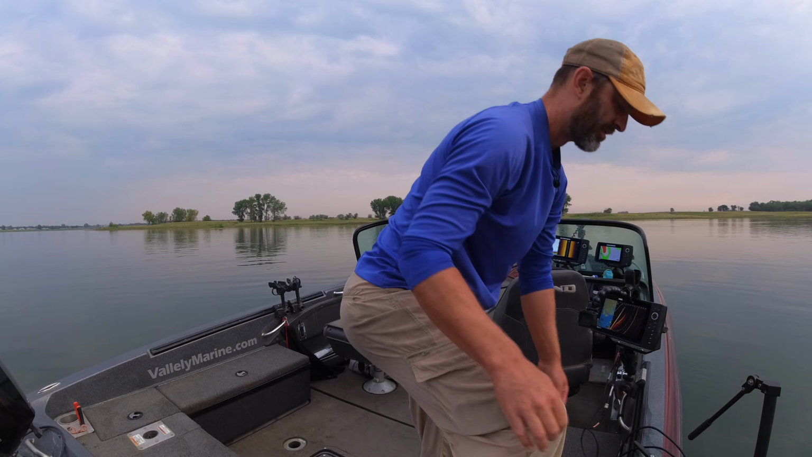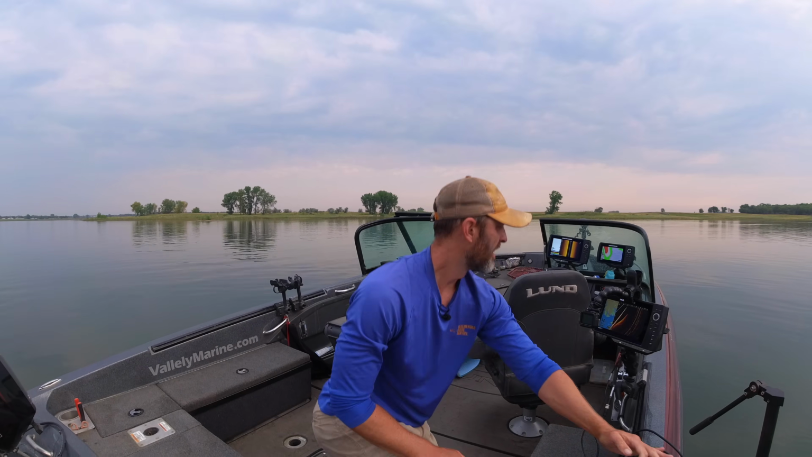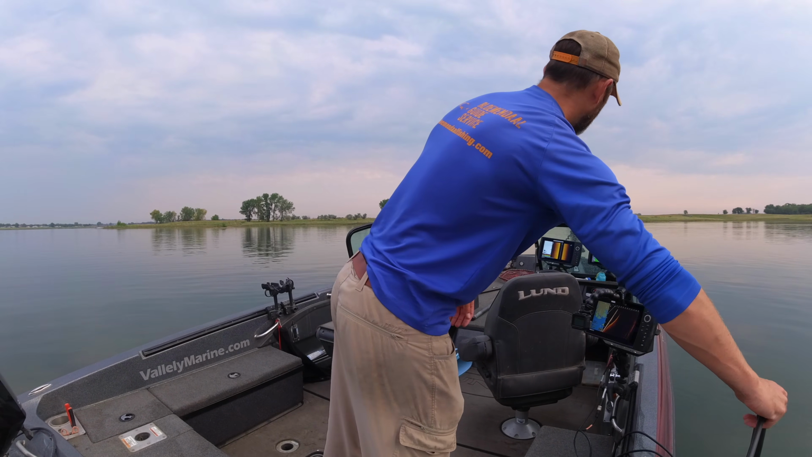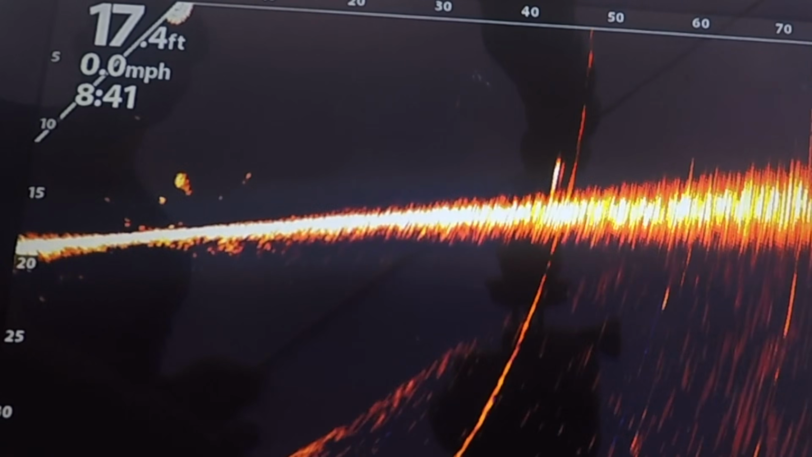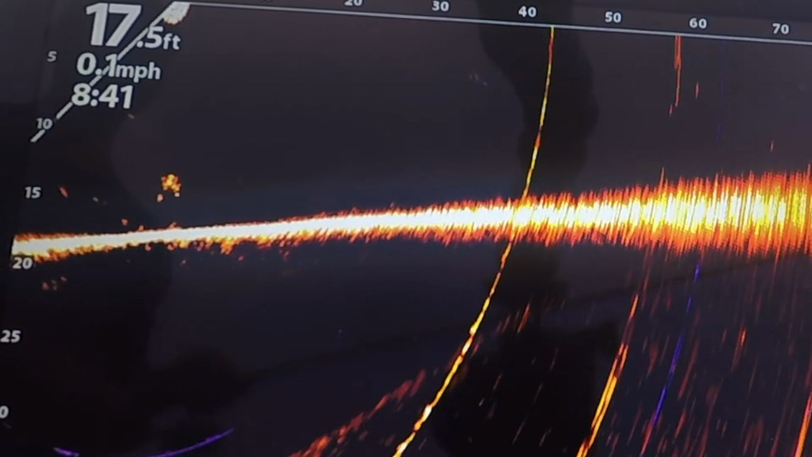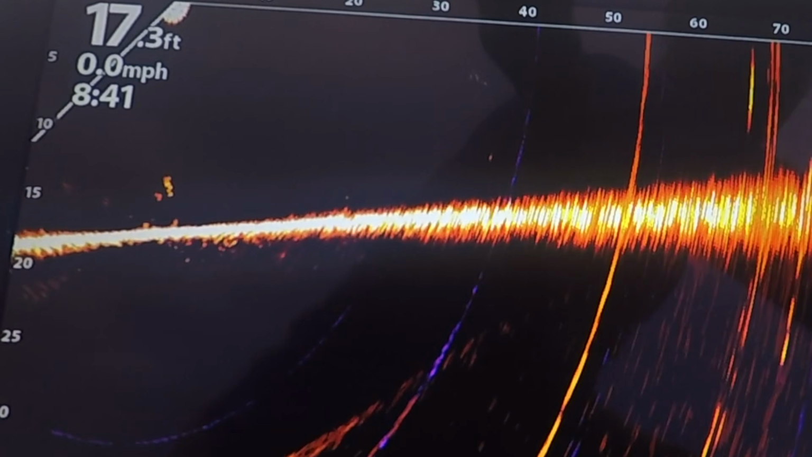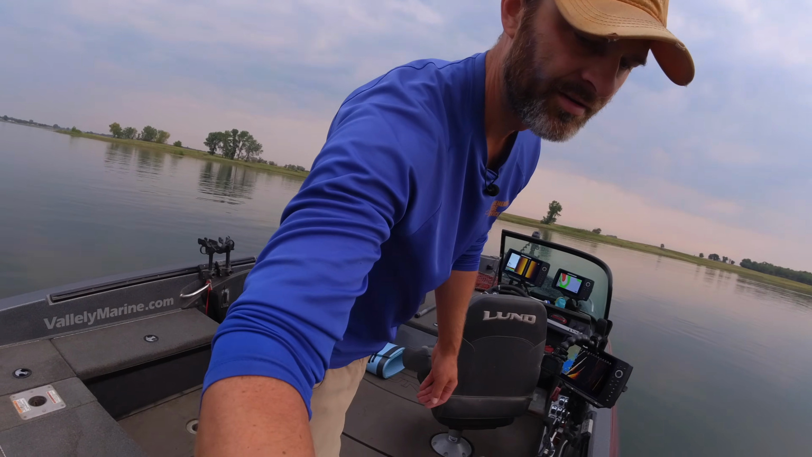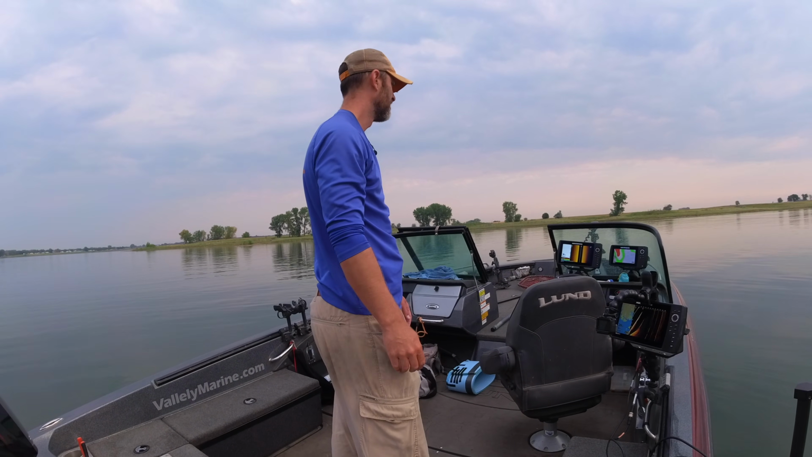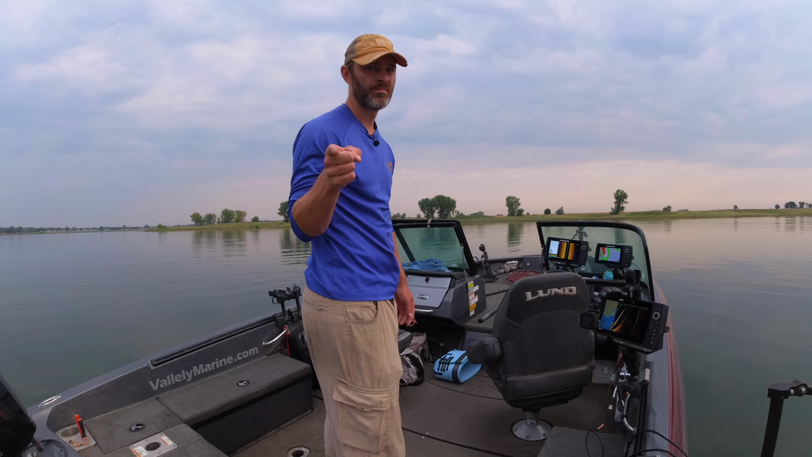Although the one thing that is a little bit annoying is now that I did that firmware update, I'm getting interference with my other transducers. So there's this little sonic sonar wave that goes across the screen all the time. I'll have to figure that out too later. But you can still see the fish on it. It's just a minor annoyance. So find some fish, figure something out. Hopefully catch a few. Back in a minute.